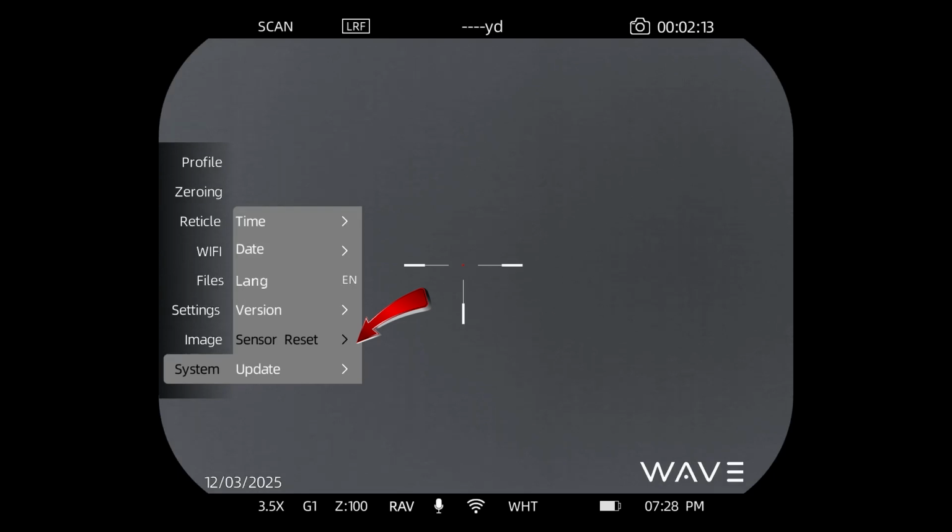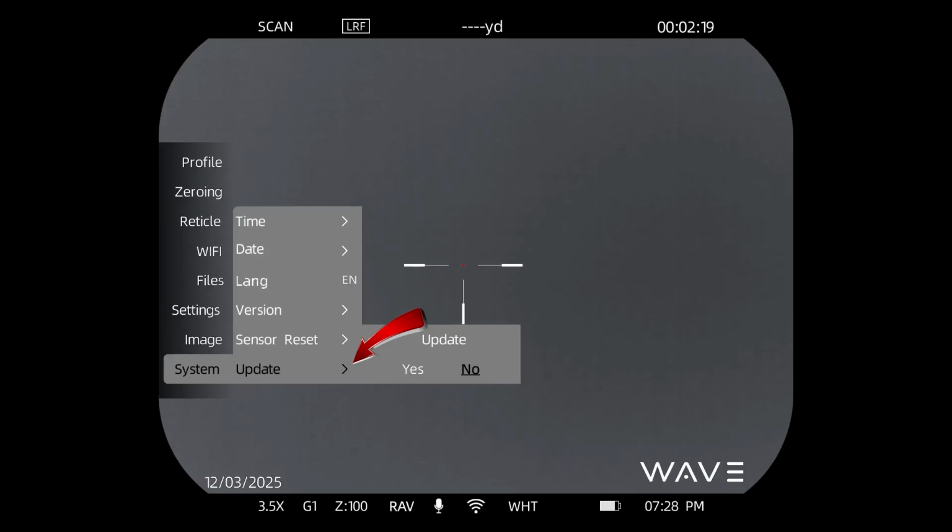Okay, and you'll be doing all of your firmware updates via the phone app, but if you were going to do it based on your desktop, this is where you would do it after a download.